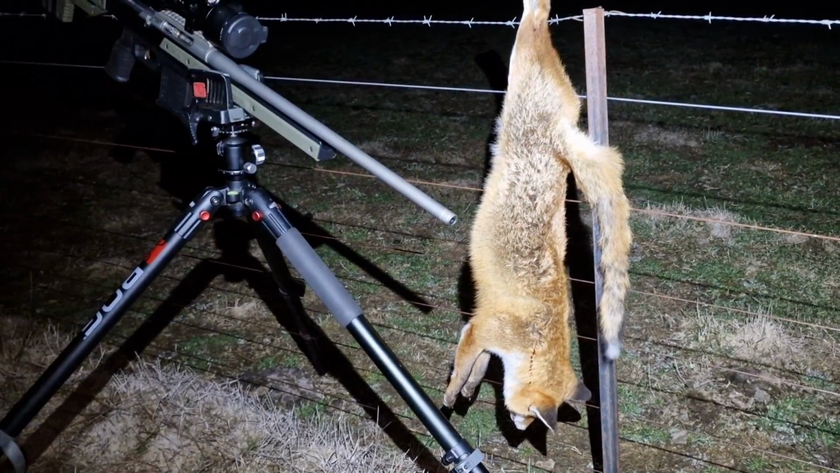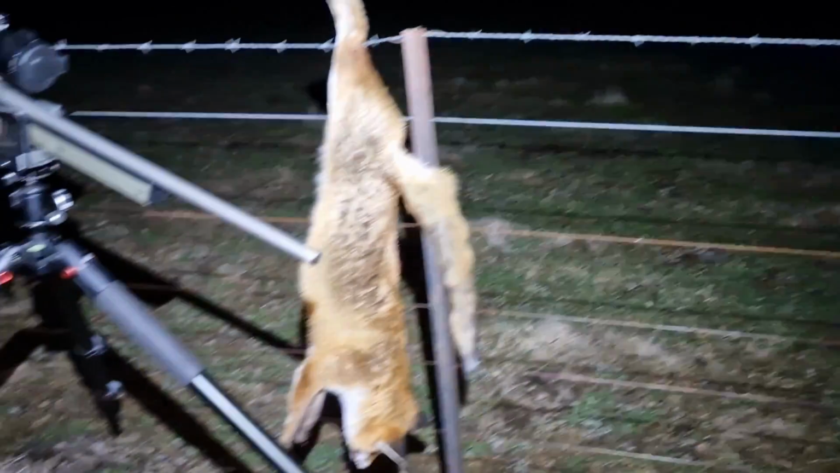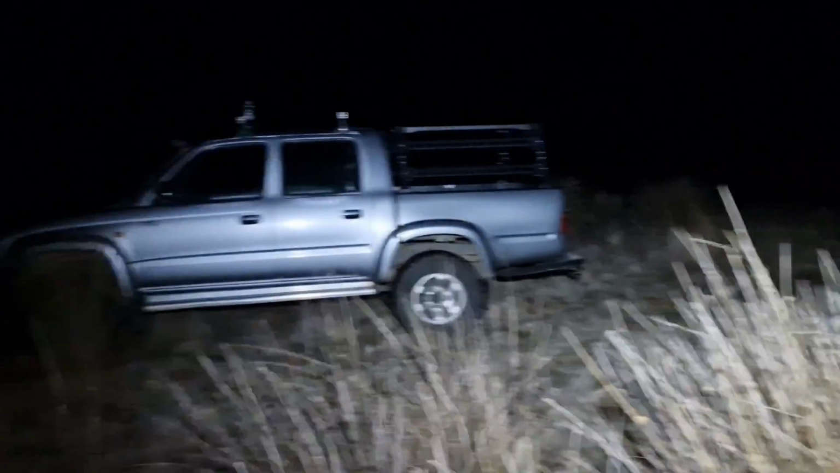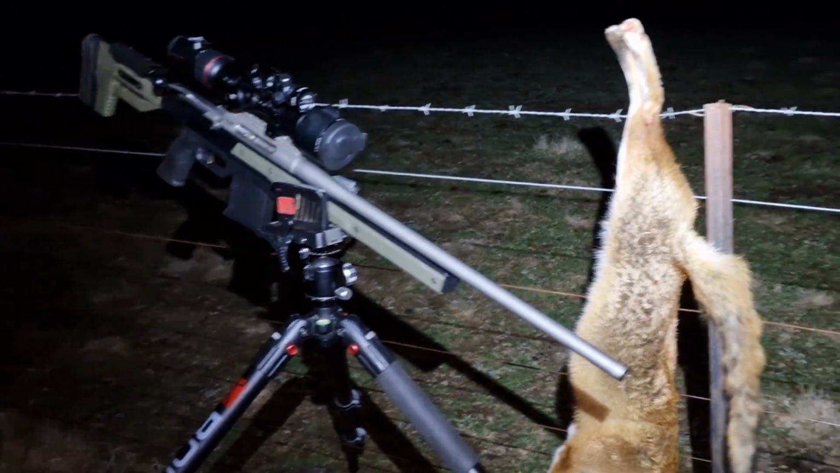First fox for the evening is this vixen. So the reason why she's hanging on a fence and she's not in the field is because running the Nova on the roof of the ute, I've left my phone in there, so I've had to walk back, grab my phone, and I wasn't carrying the vixen and my gun all the way up to the ute, so I thought I'll drive it down a little bit closer and set up and take my photo.